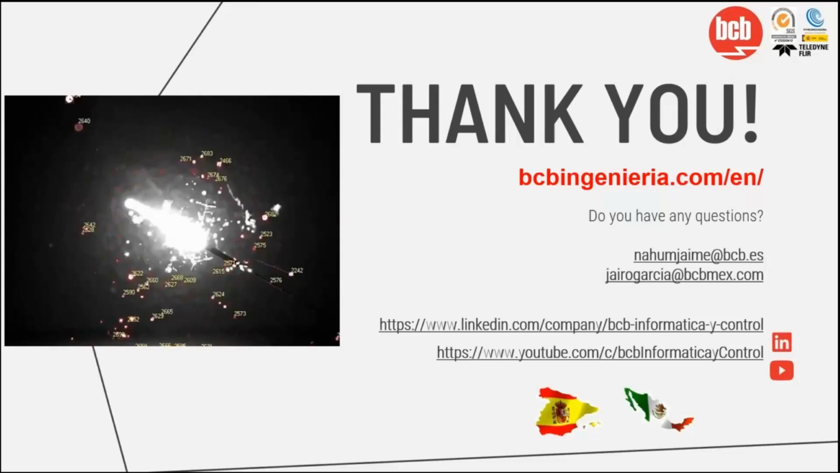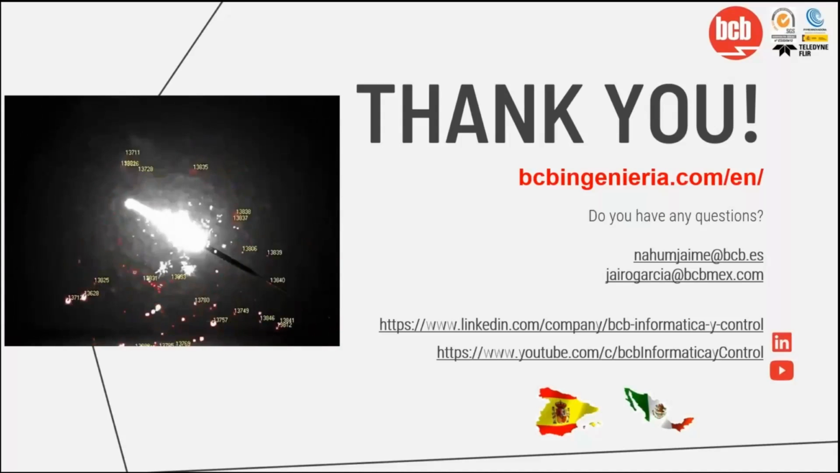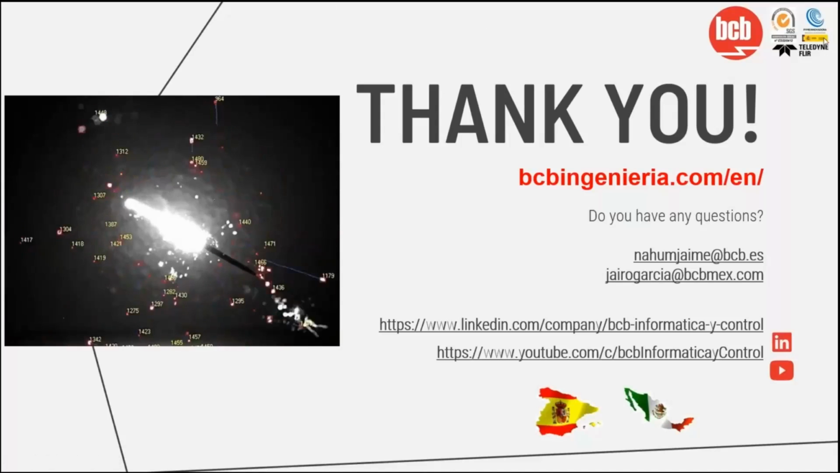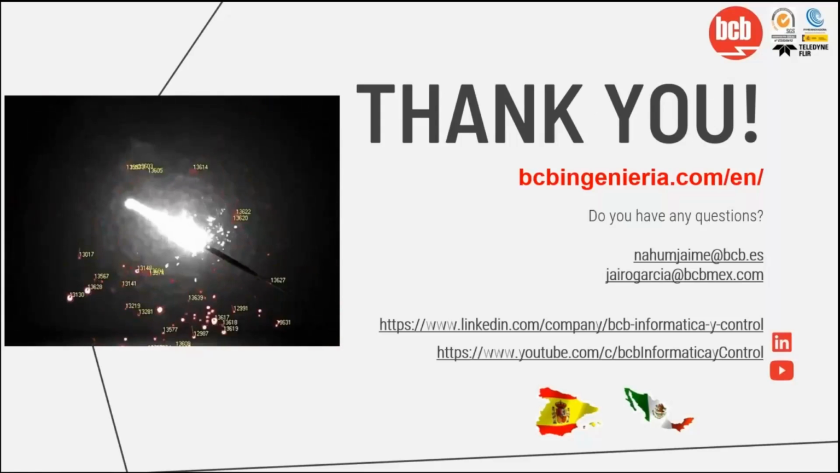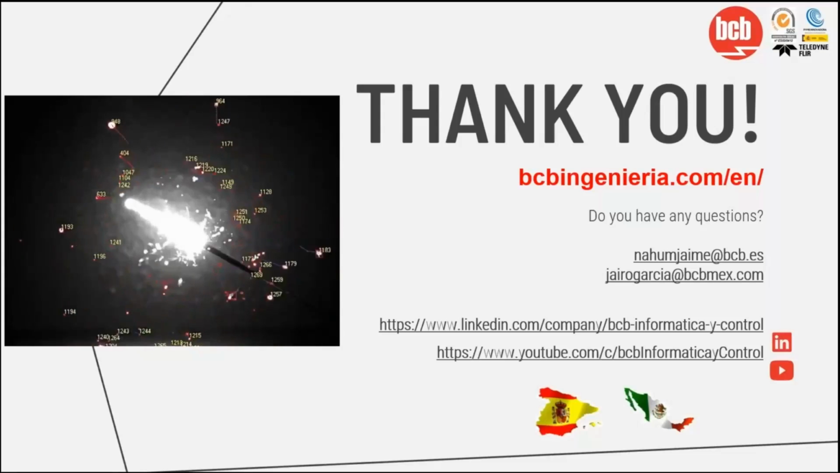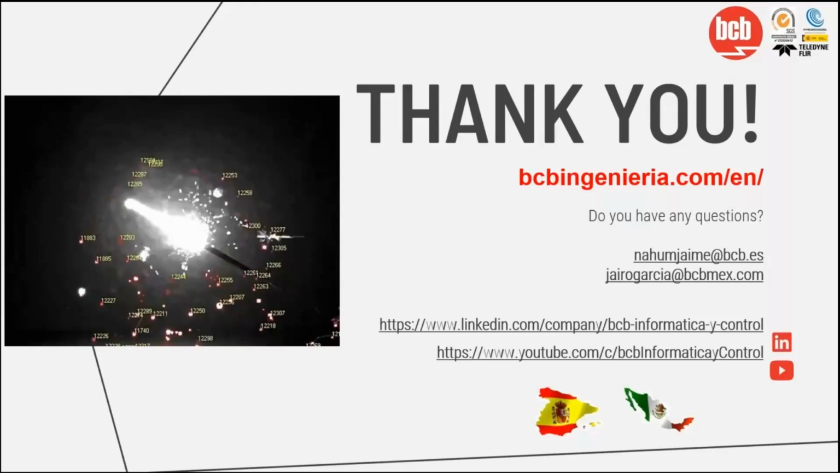If you want to use cameras with a high ambient temperature, for example 300 degrees centigrade, it's important to use a housing and to cool this housing with water and air. For example, we have experience in ovens, and also in solar power plant receivers in towers with an ambient temperature of 200 or 250 degrees. So the housing and the cooling of the housing is very important.